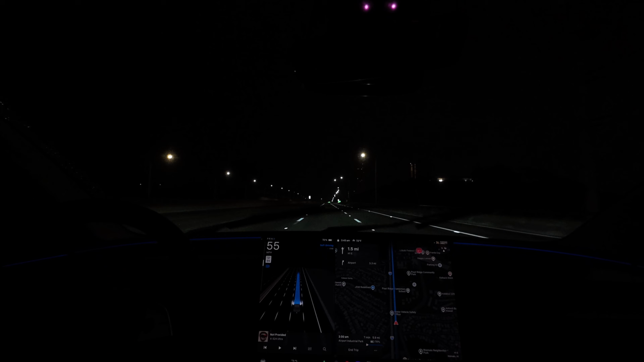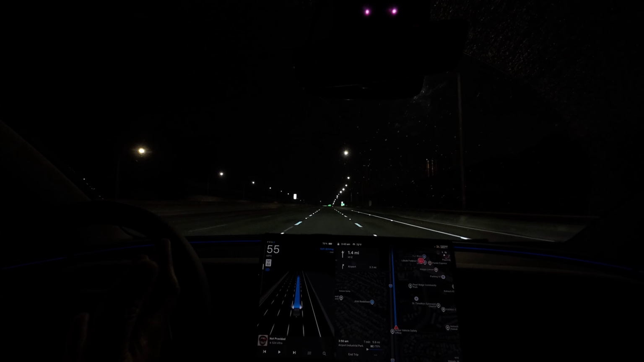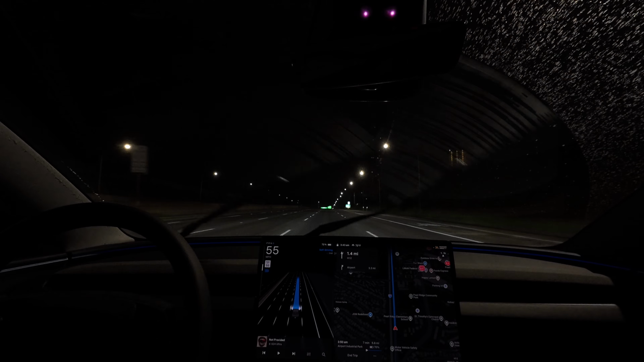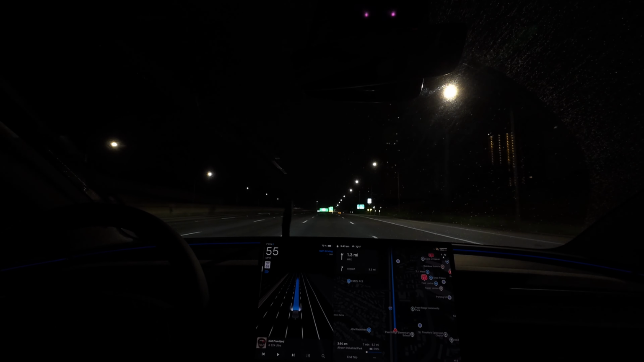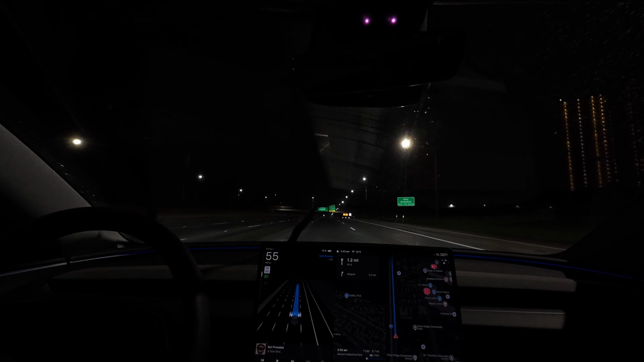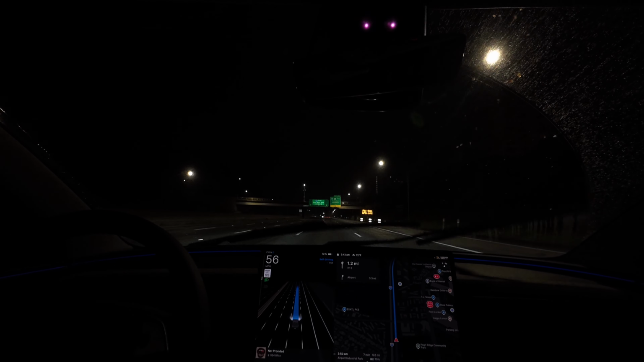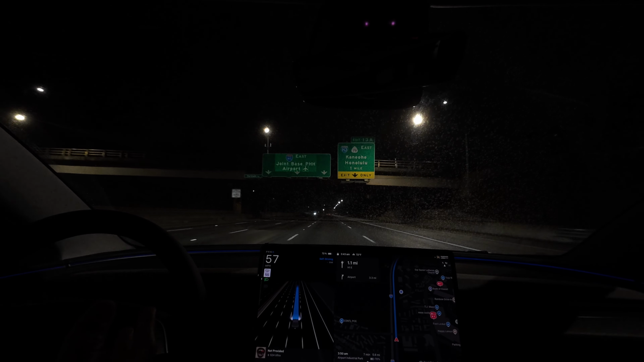No issues. The steering wheel felt good. The interior, I guess sound insulation, perfect. Nothing wrong there. Took it back, and that was it. Took a little bit more pictures, I think. And then once we were done,